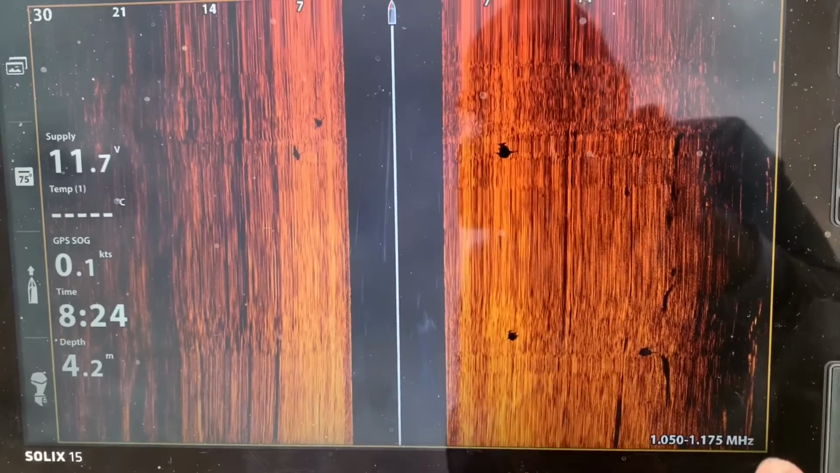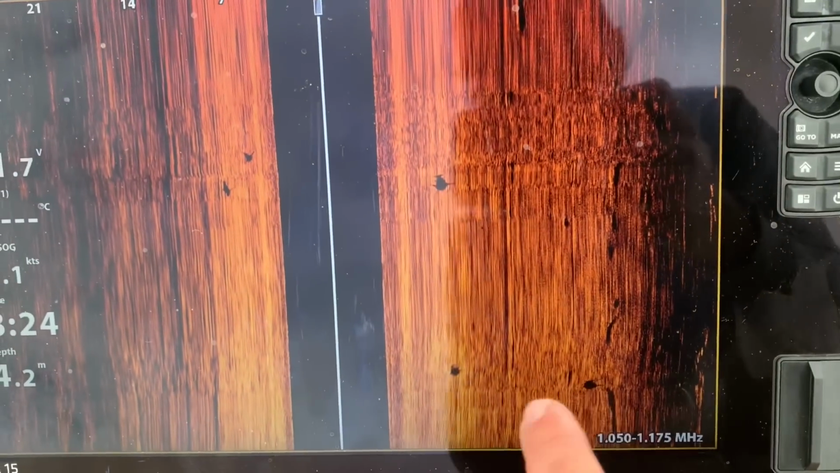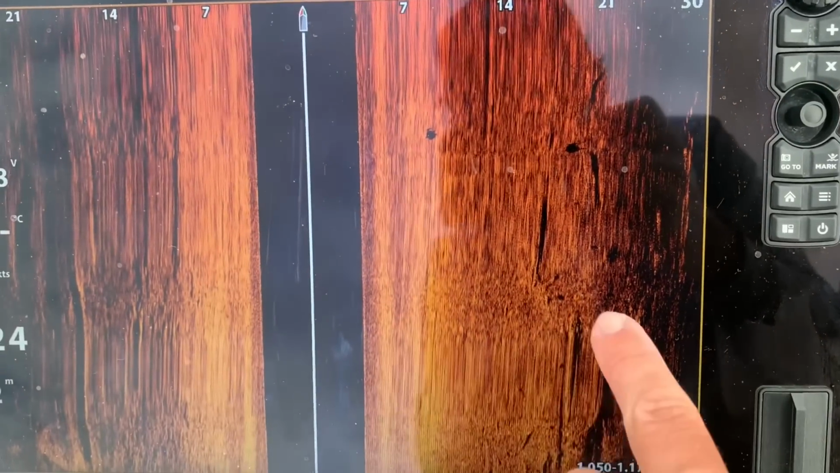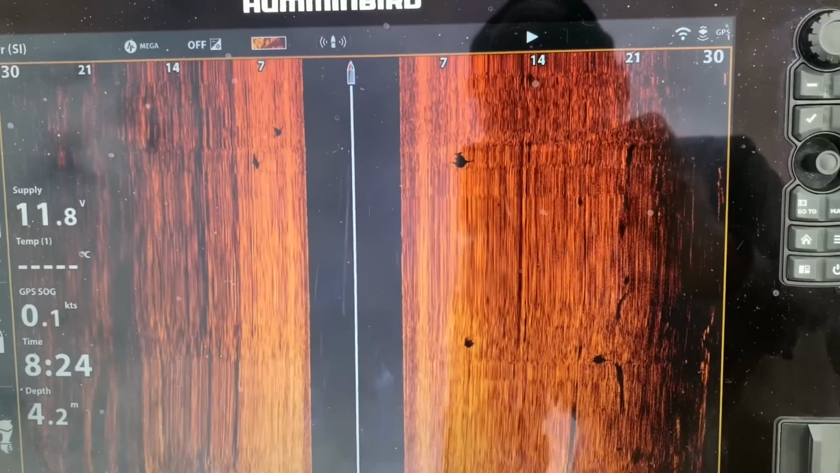Happy day. And here's an example of how many sharks we're dealing with. So 1, 2, 3, 4, 5, all in one sounder shot. And they're just chasing these Jewies around, which are hugging the bottom. So when we hook these fish, we're going to have to go pretty hard on them.